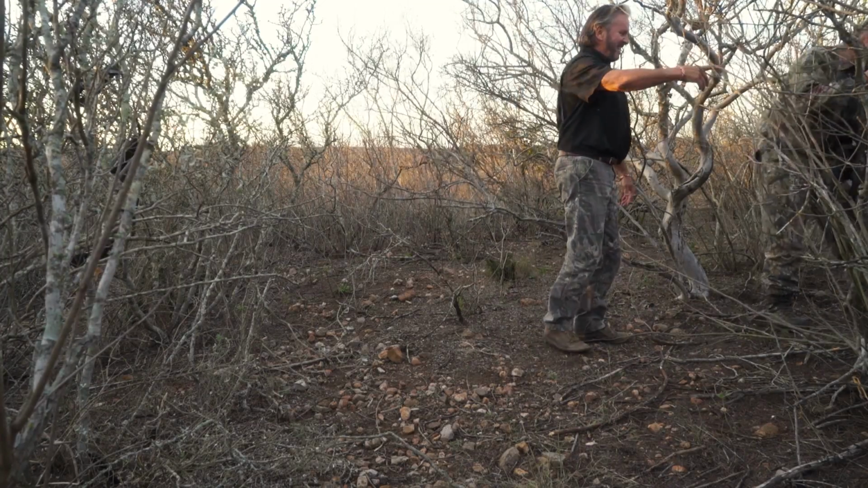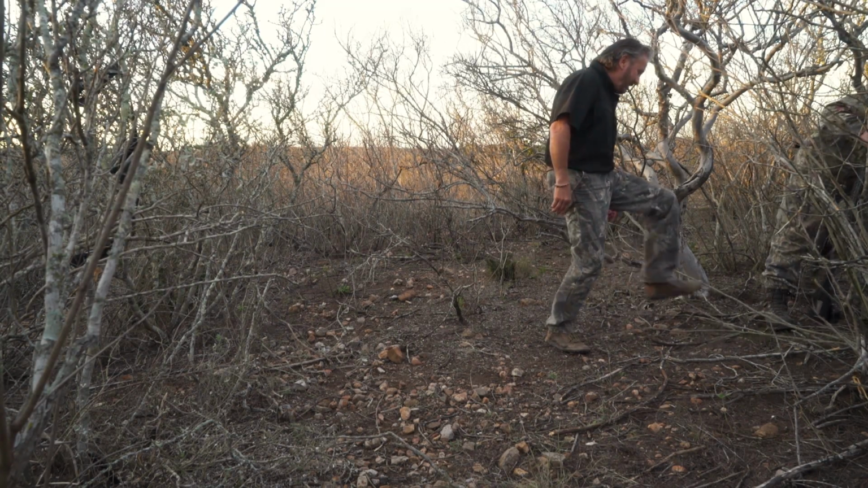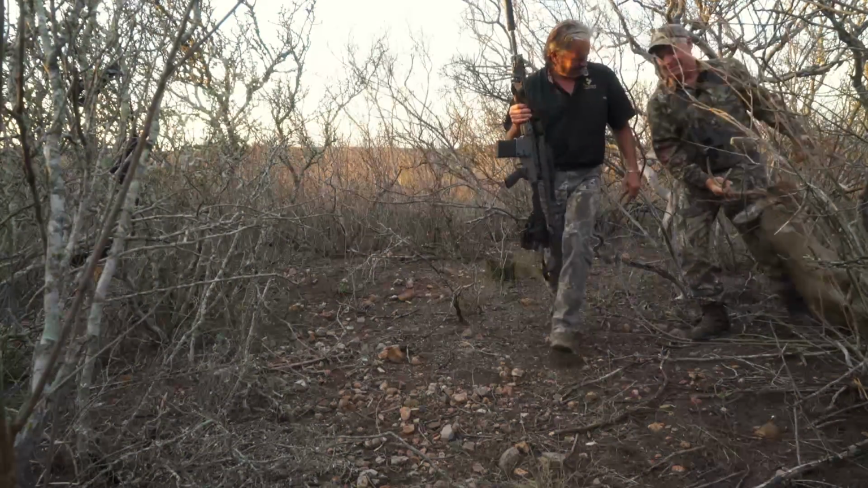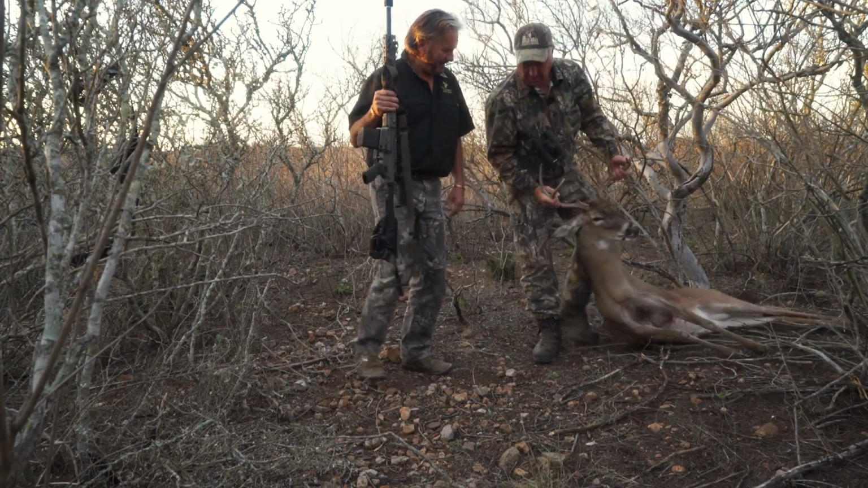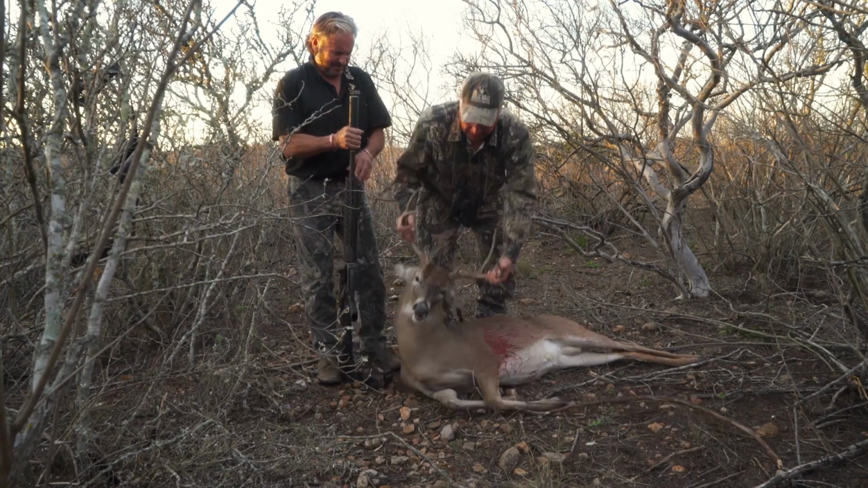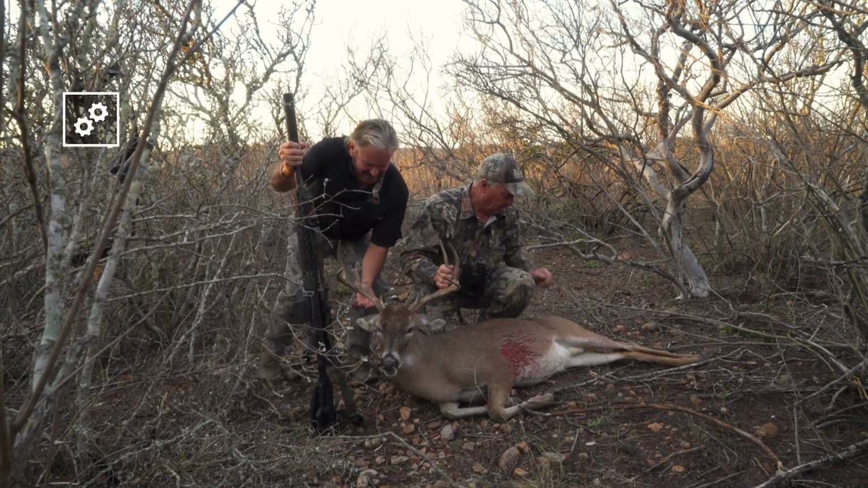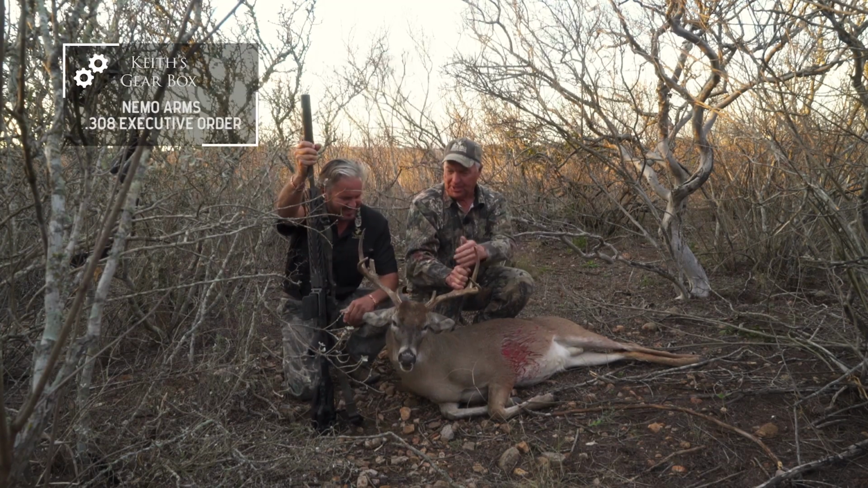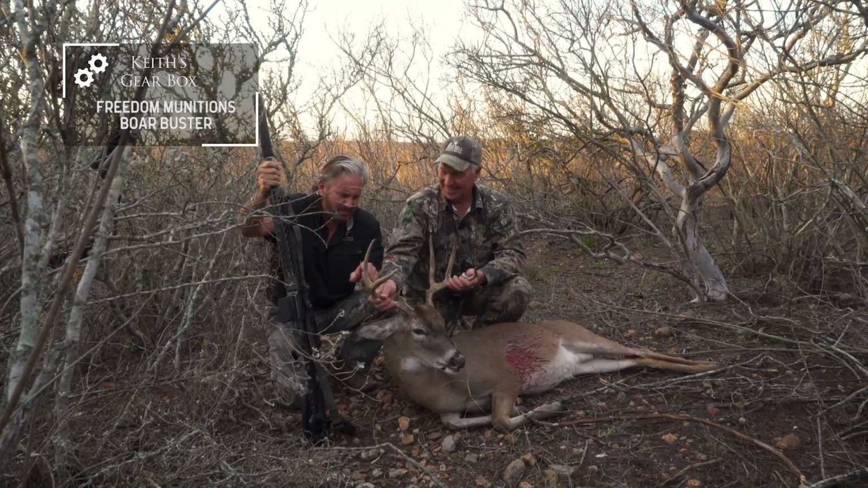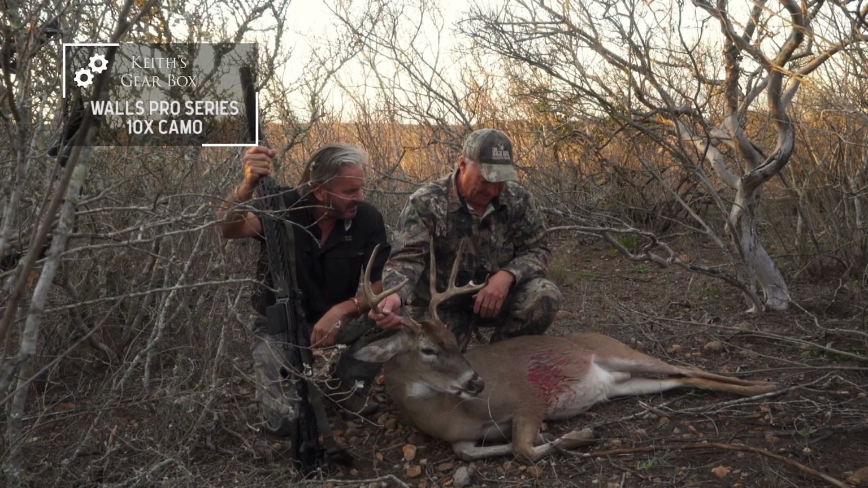Can you believe that? We were 10 yards away from that deer and couldn't see him. All right. Look at this. Yeah. Oh my gosh. Neck on that deer. That's a big old buck right there. Look at that. Wow. That's wonderful. That is an old native 777 buck right there, isn't it? That's a hog, man. Look how he's busted up a little bit. Probably a fighter of note, being that size.